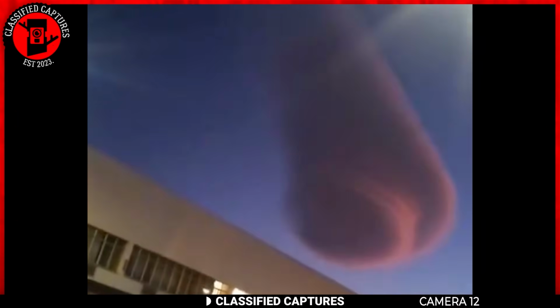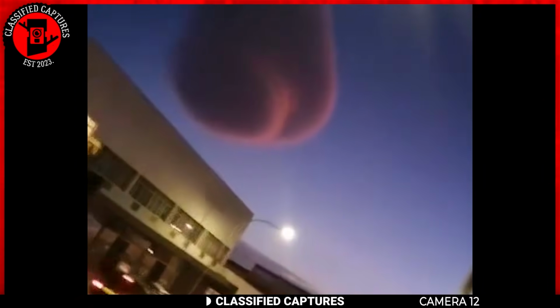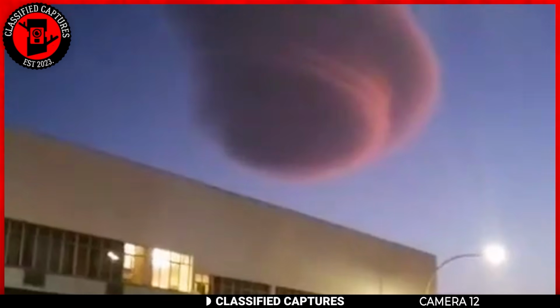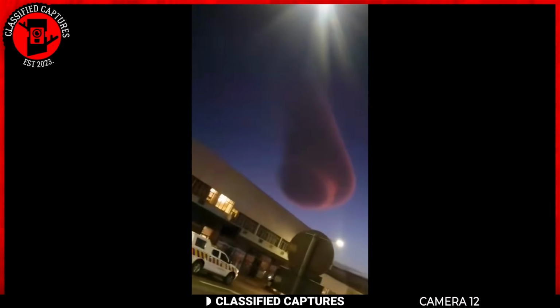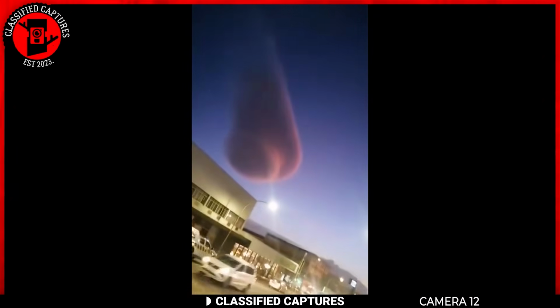Lenticular clouds are lens-shaped clouds that typically form near mountains or other geographical features that disrupt the flow of air. They're not uncommon and are usually associated with stable atmospheric conditions. While lenticular clouds can sometimes appear in unusual shapes and formations, they're natural meteorological phenomena. But then, with all the strange things happening, I'd not be surprised if this is indeed not just a cloud. Having seen it yourself, what do you think?